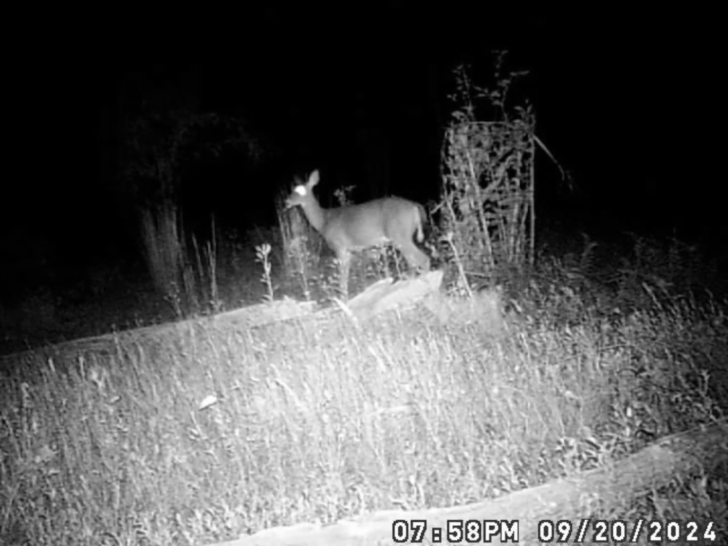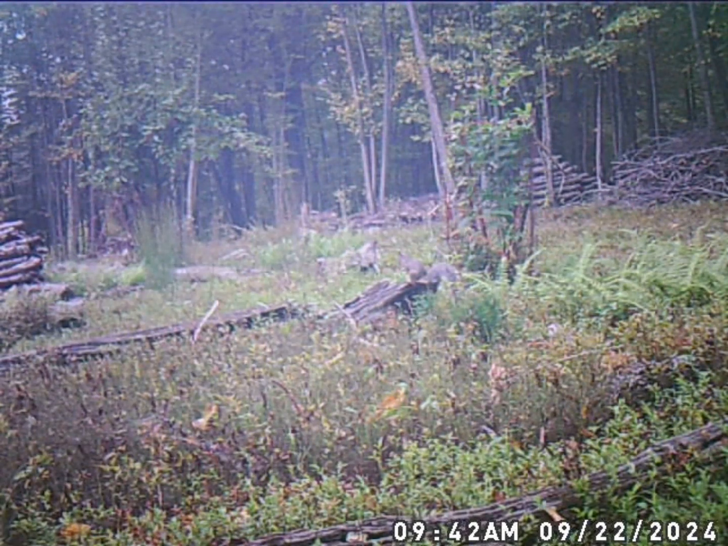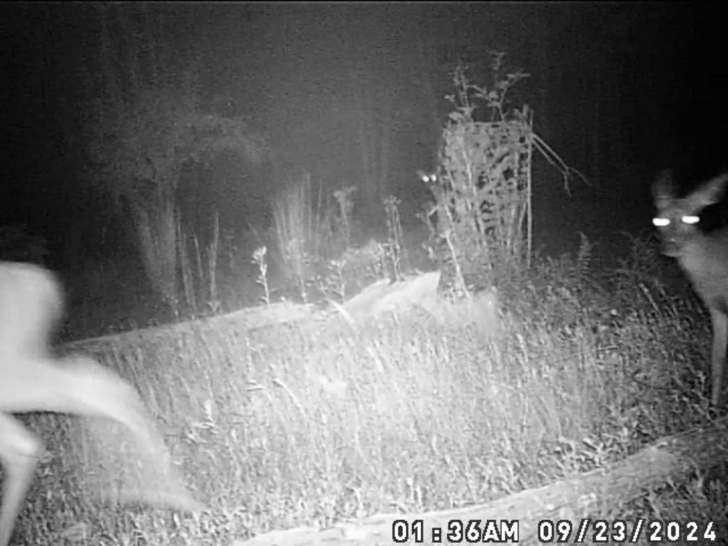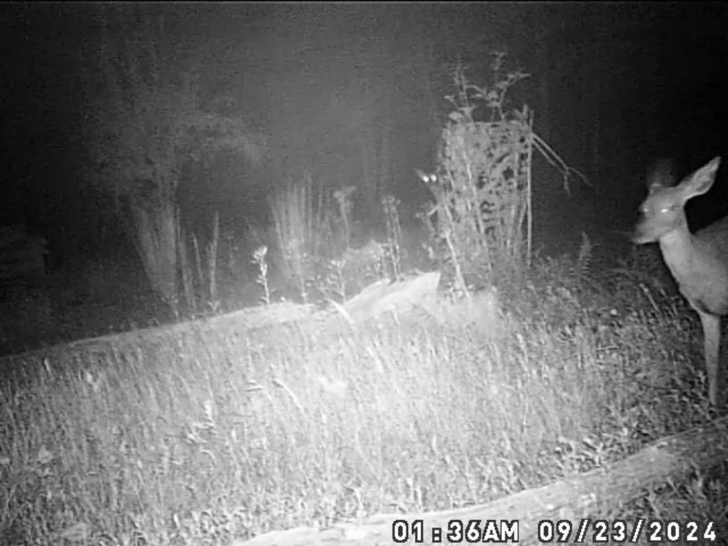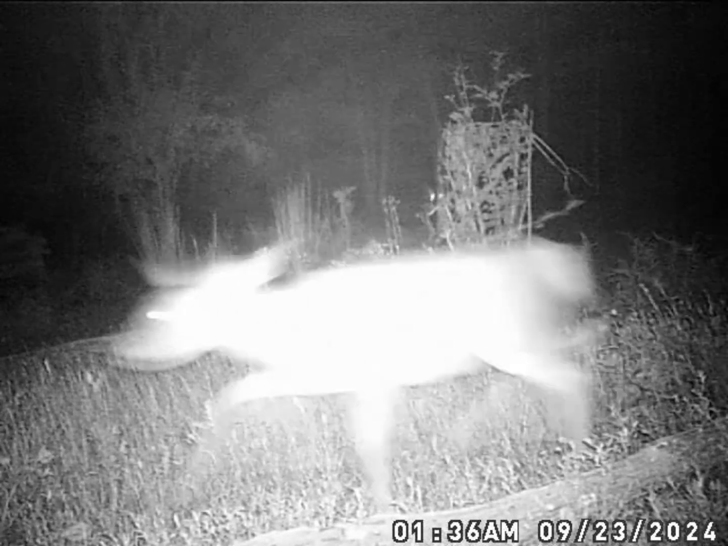There goes some of them bugs. And I also want to remember and get some clover and frost seed it this winter. Here in a month or two yet. Squirrel in there running around.